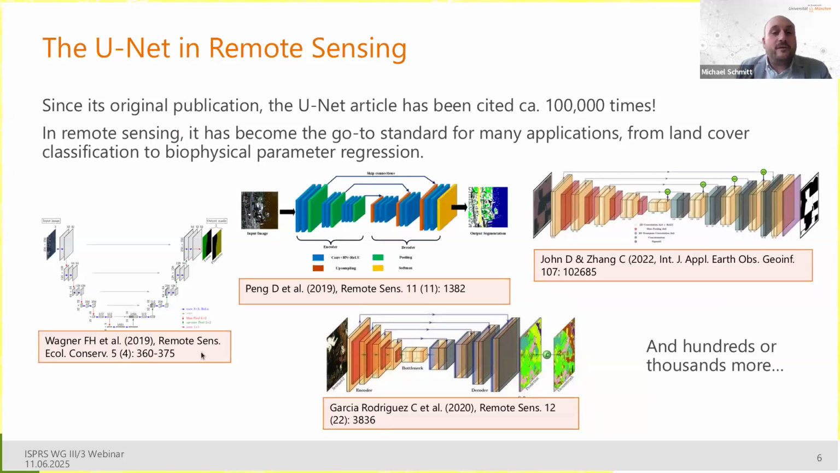Now, this U-Net is really enormously popular. The original article has meanwhile been cited more than 100,000 times. This is really amazing. There are only few textbooks that are cited as often. So great work by the Freiburg colleagues.